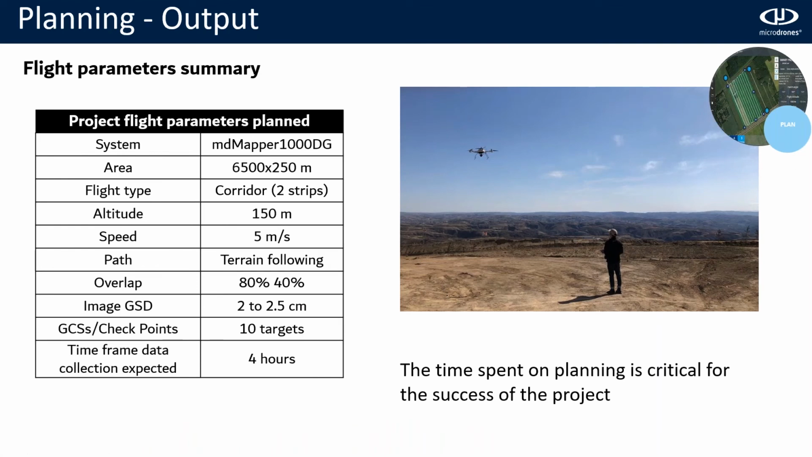Now, this is a summary of everything I explained in the planning phase. We will use the MD Mapper 1000 DG, the length of the corridor, number of strips, altitude, speed, terrain following, overlap, and the image GSD. We are aiming to get 2 centimeters image GSD, but we expect that in the worst case, we might get 2.5.